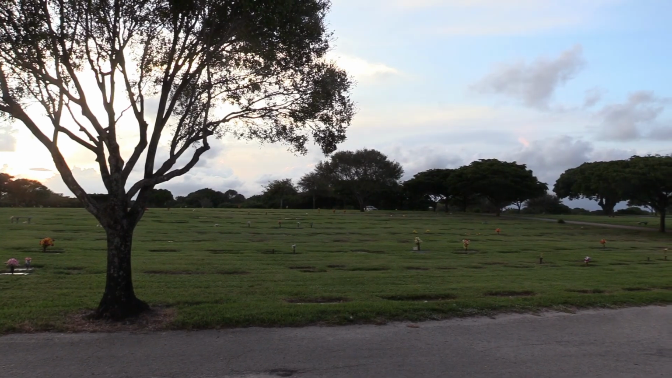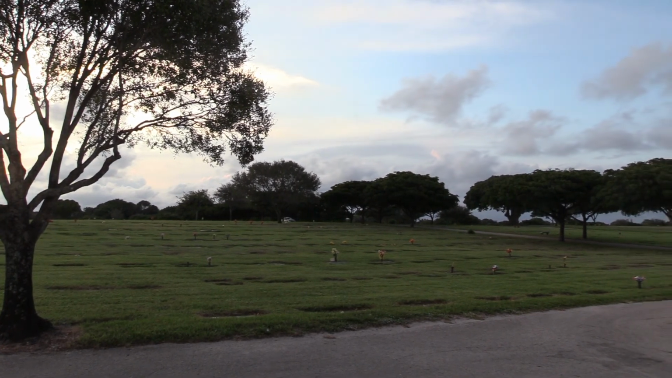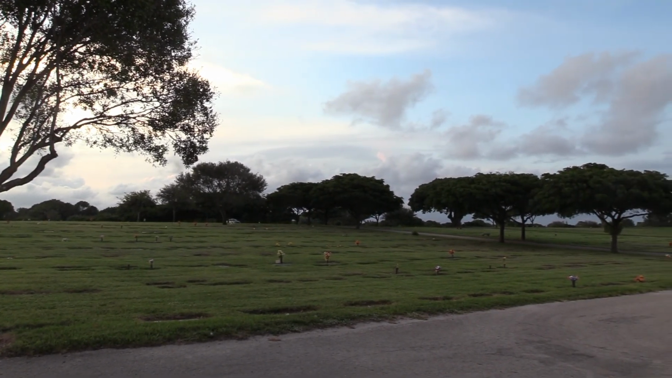We're going to set up our night vision binoculars and we're going to surveil it. I'm going to put them on a tripod so it's a little steady. We're going to wait for it to get dark and use the night vision function of the binoculars to surveil the cemetery. There's a lot of acreage, you can see it behind me. So I think this is a good location to put it up and give it our first try.